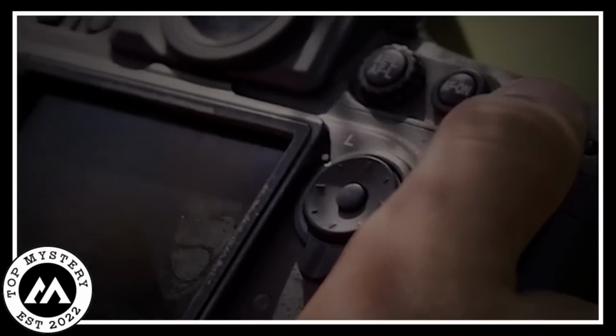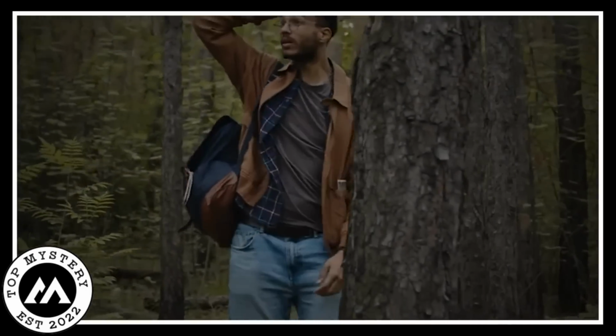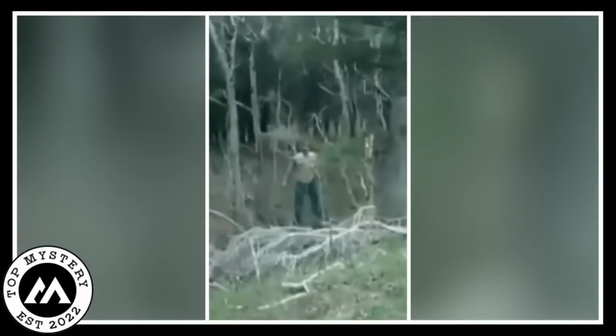With each step, the man's camera took in the gloomy surroundings, the light barely reaching through the thick leaves above. Then, something really scary happened. A creepy figure came out of the dark, slowly crawling from deep within the woods.